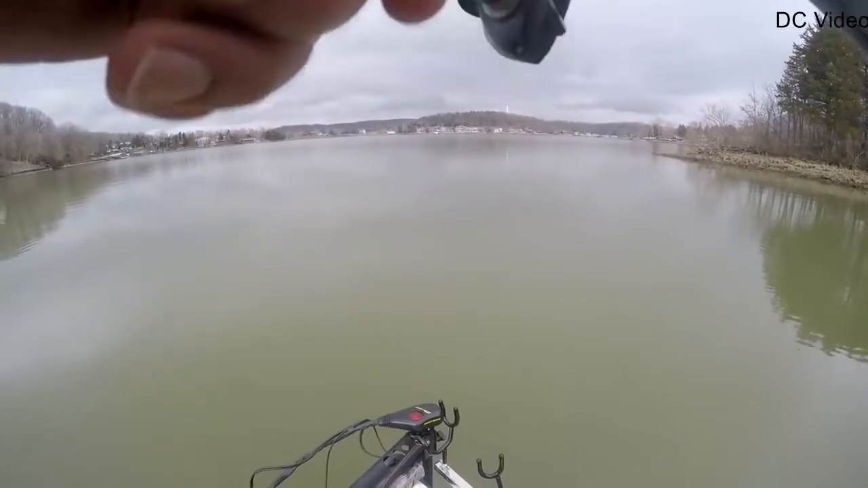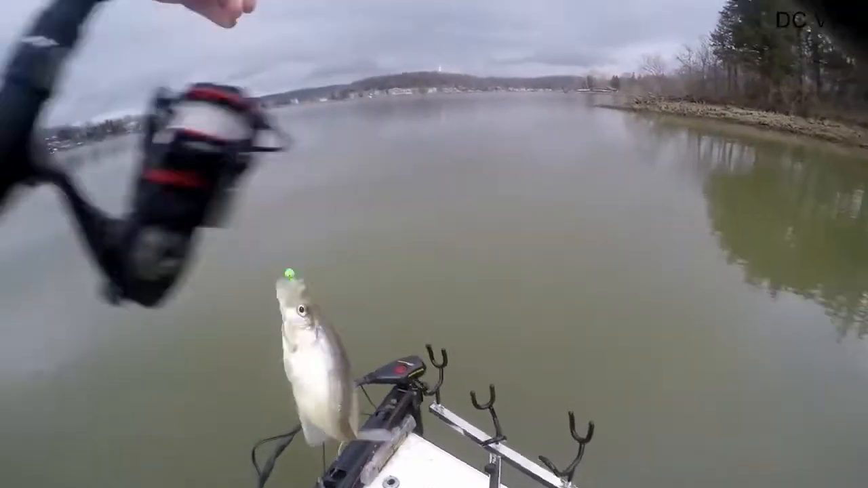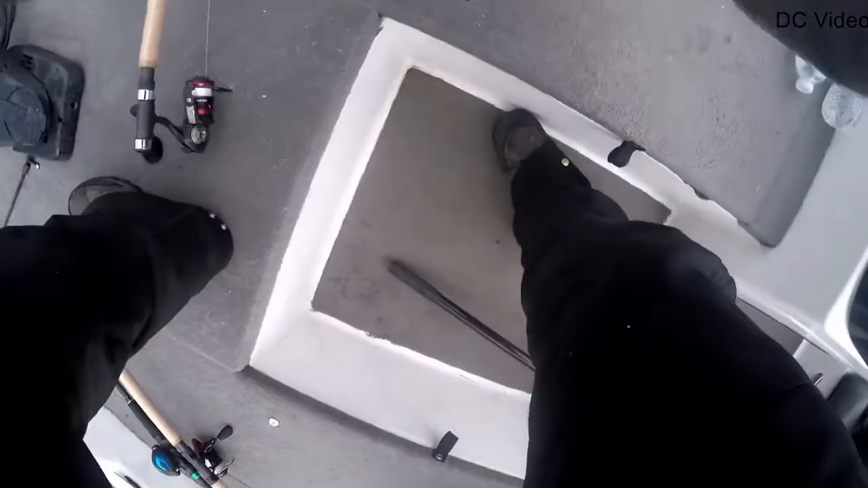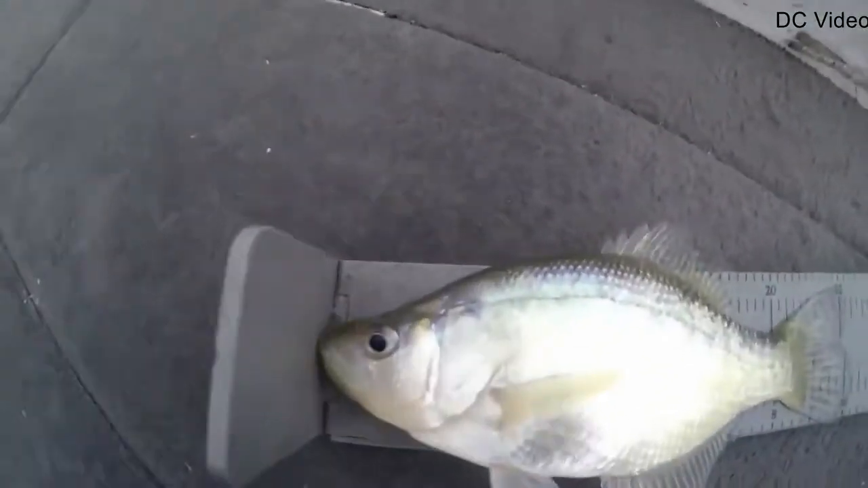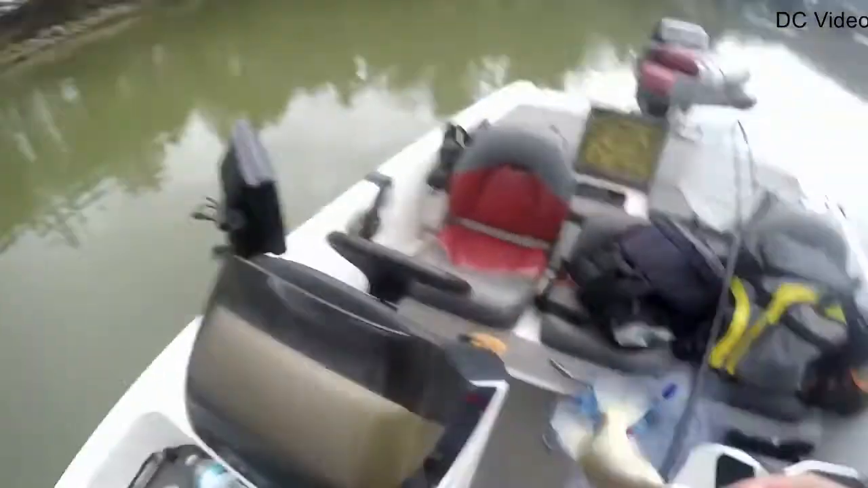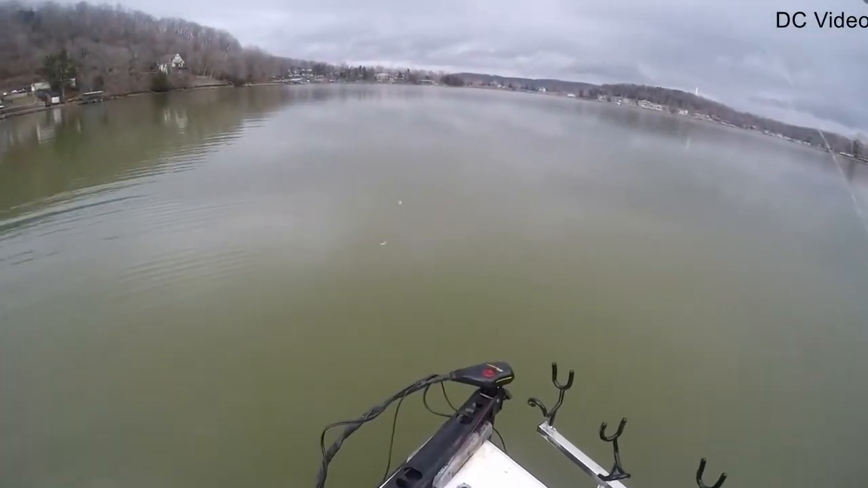Oh, there's one. Feels like a decent one too, because it is. May have found some sort of tree that is holding some decent keepers. I'm gonna go 10. And just so you guys, he's about 10 and a quarter. There's 6. All right.